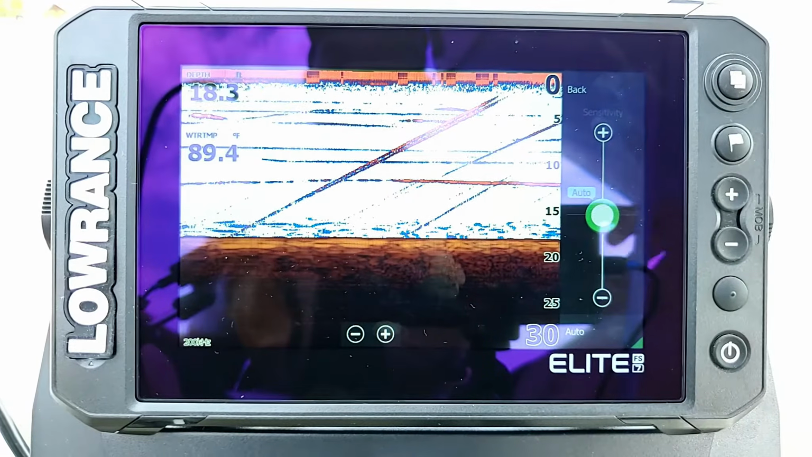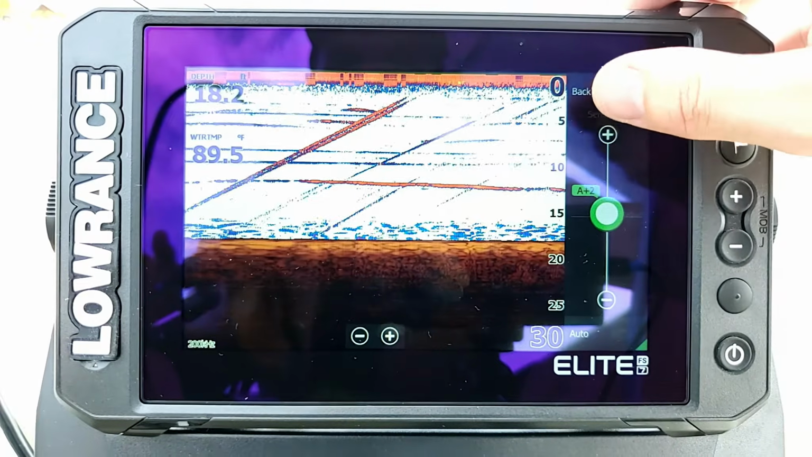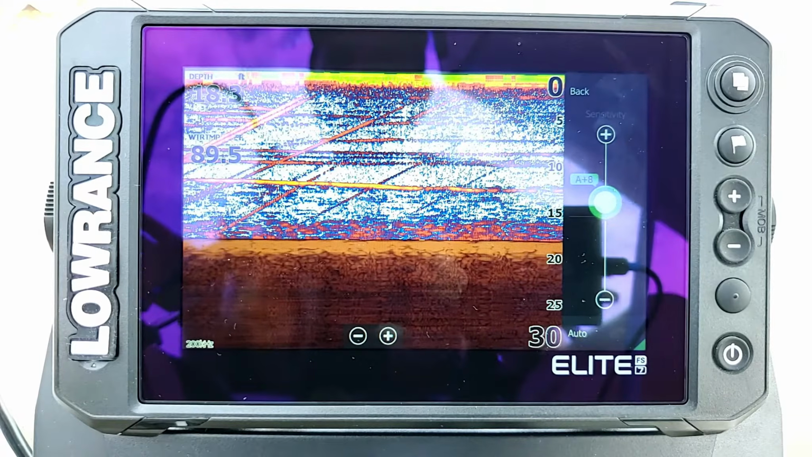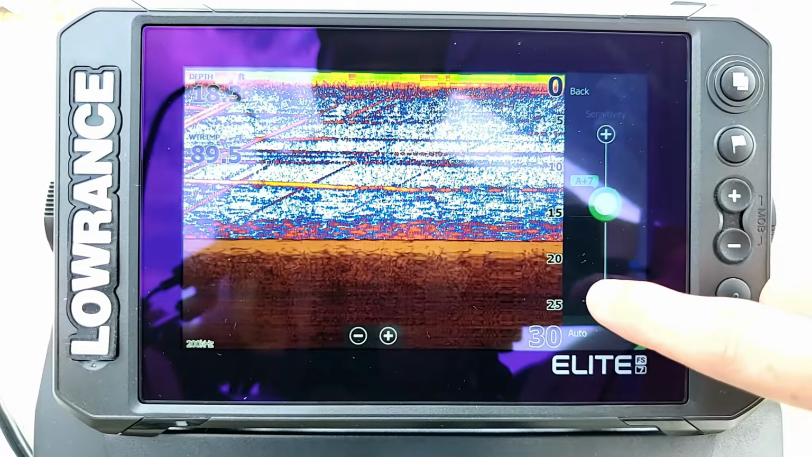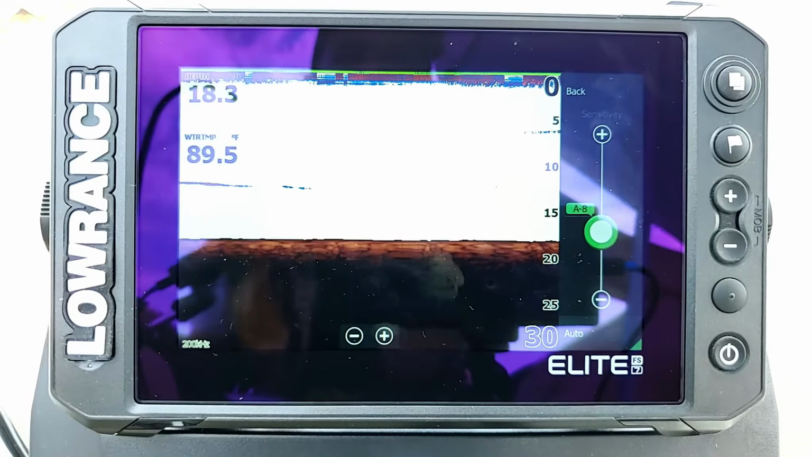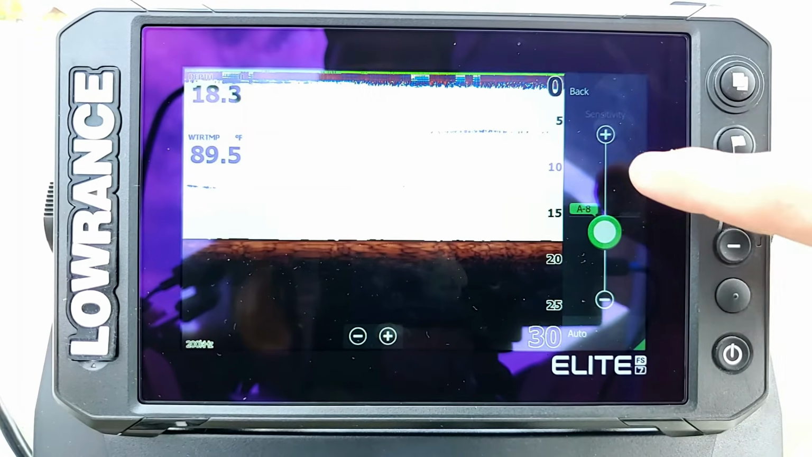What sensitivity actually does is determine how much information it's picking up from your transducer. If we increase this as high as we can go, it's kind of widening the beam in a sense, and it's picking up a lot more information in that water. It's not focusing as much, so we get a whole lot more clutter on the screen. As we drop it down, we're narrowing the focus of the beam, which causes it to not pick up as much. That's a good thing if you're in really dirty water and it's mucking up your screen. You can lower that down a little bit.